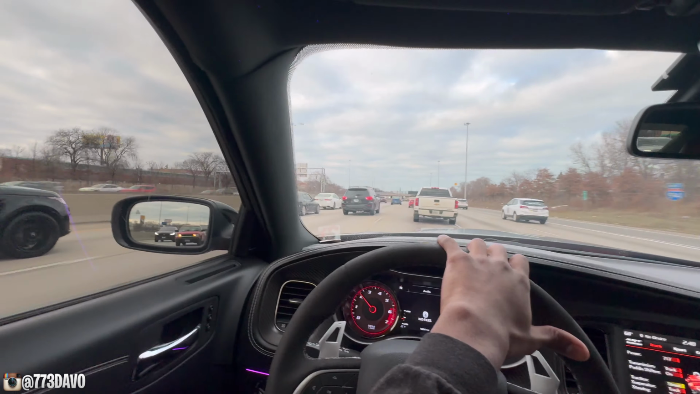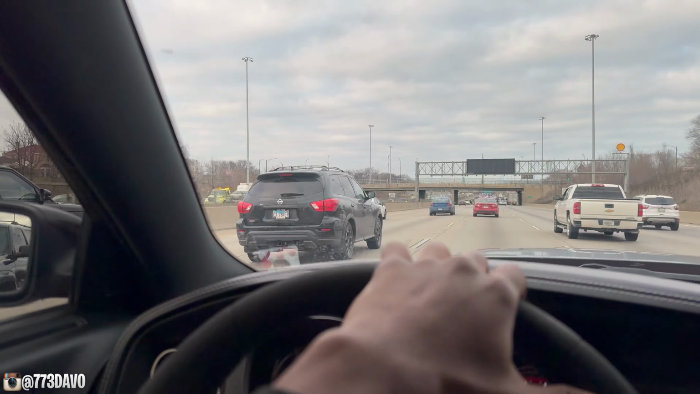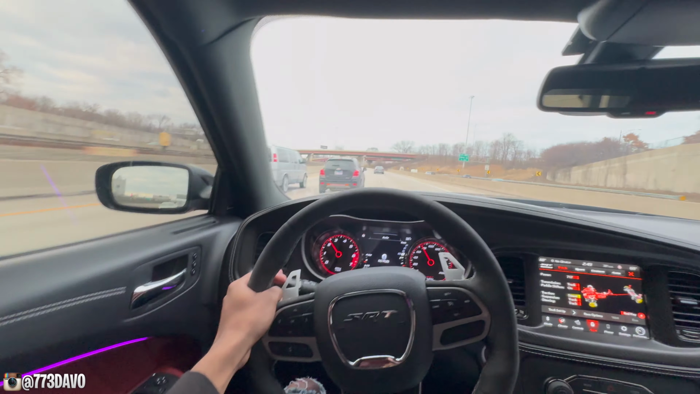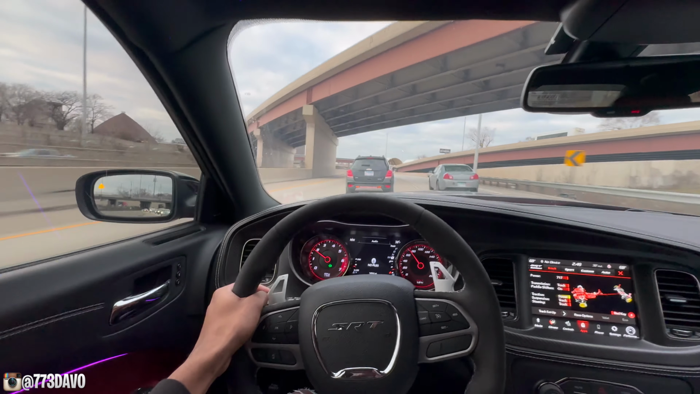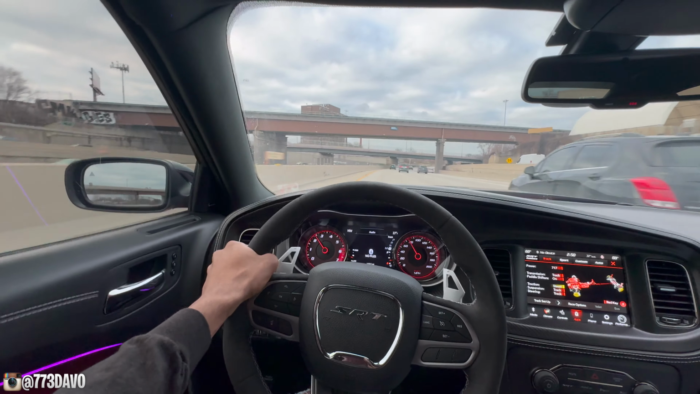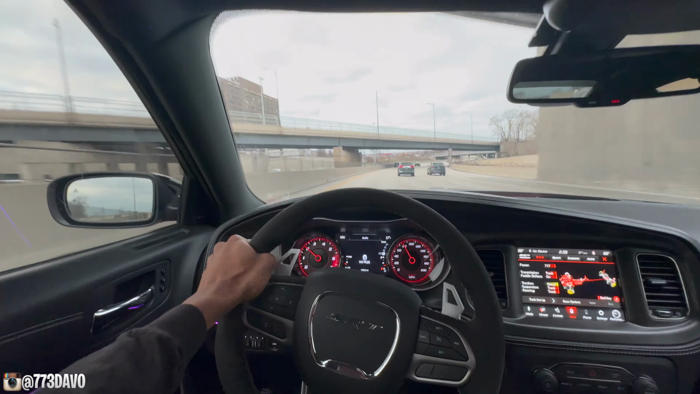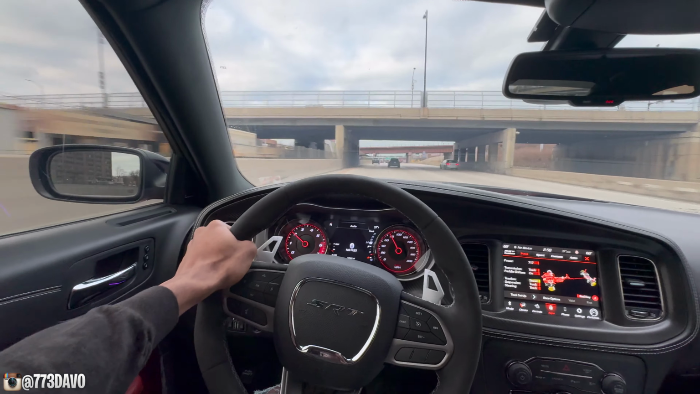This traffic ain't no joke. Hey, he on their ass, boy. My fault, y'all. The quality of my camera, I don't know. It was focusing on something else. I don't know what it was on. Can't walk all the way back there.